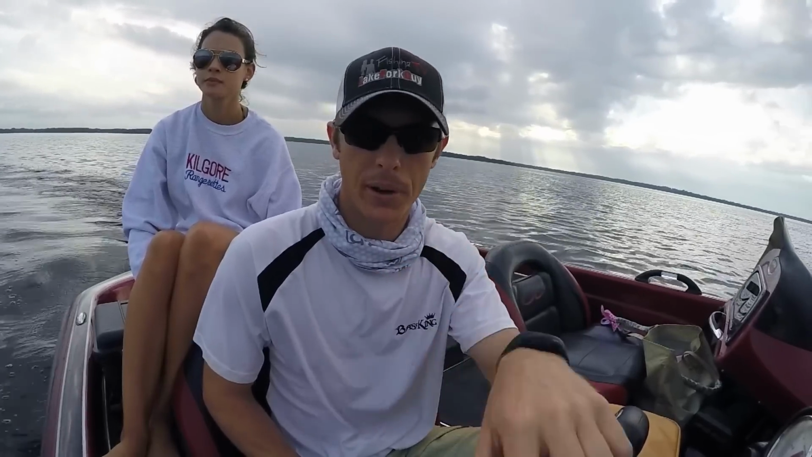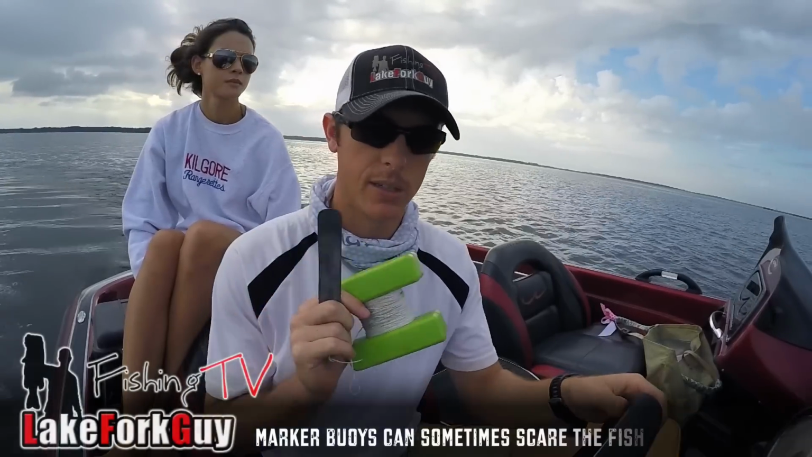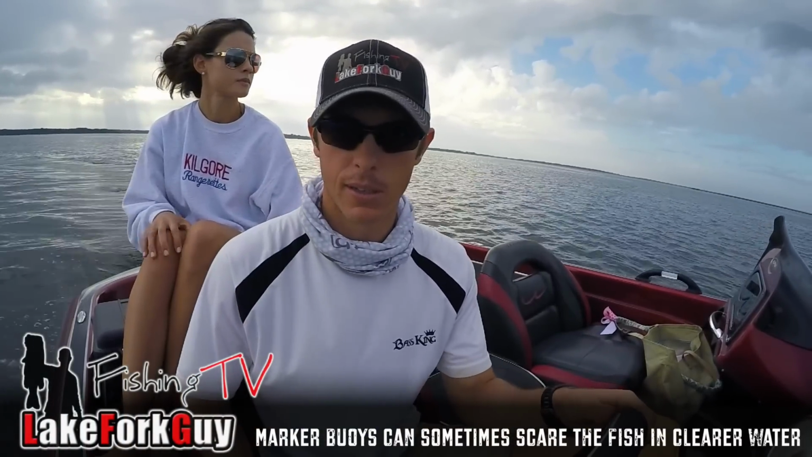It was a pretty small area they were in. I don't want to throw it right on top of them. I'm going to try to go up onto this ridge a little bit shallower and then throw the marker buoy out.